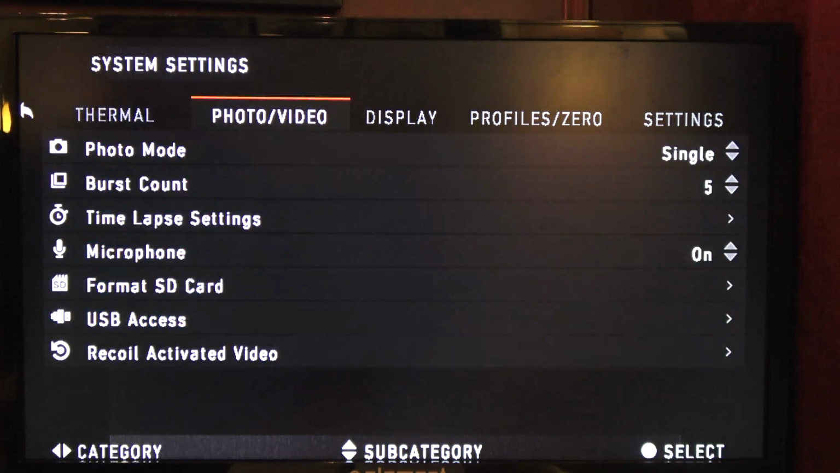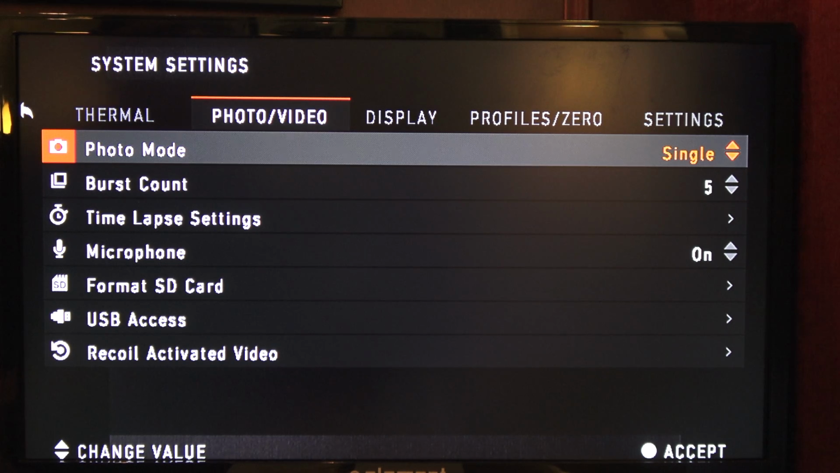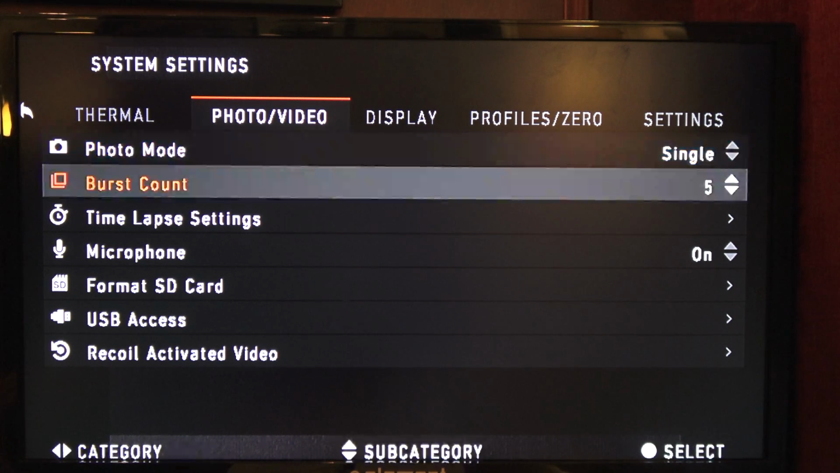Now photo video tab, which is the same as the Excite 2. You have the photo mode, which you can change, hit enter. You can change that to single, burst, or time lapse. Time lapse mode, so if you have your scope set up on a tripod, or your rifle set up on a tripod and you want to take a time lapse, you can just hit time lapse and whatever you have your time lapse settings to, which we'll get down here in a second, it will just keep taking those photos for a cool little time lapse. You can turn it into a time lapse video.